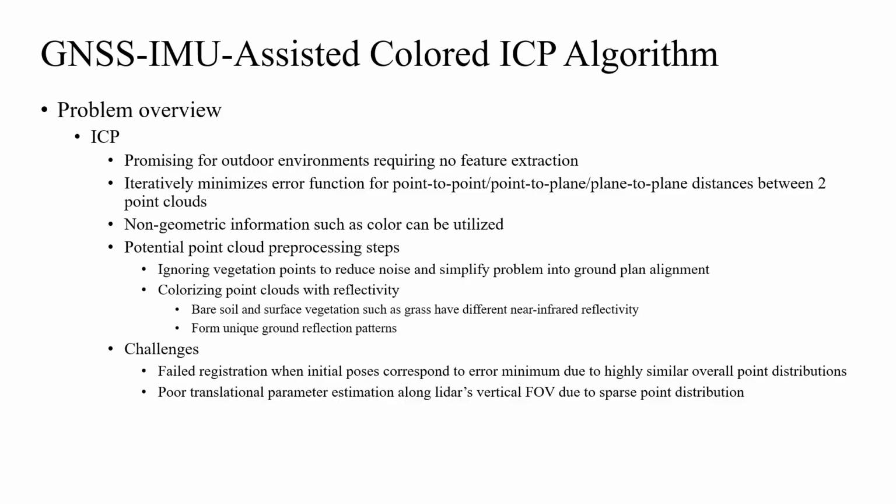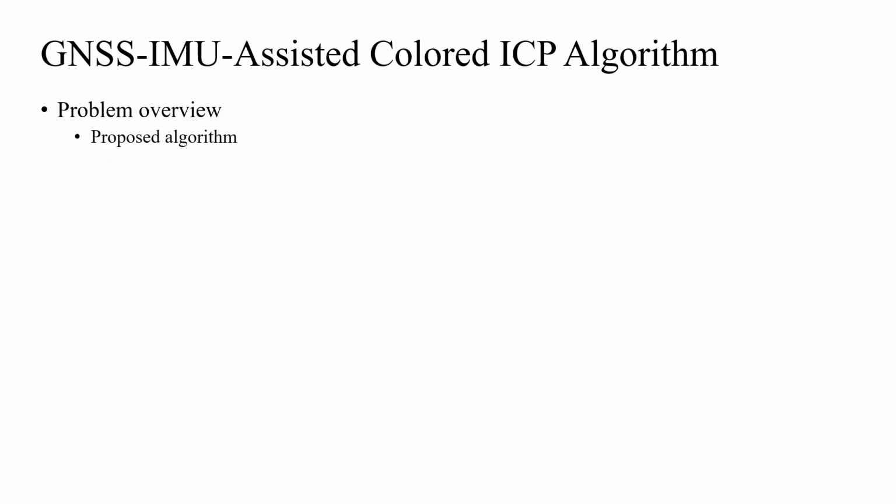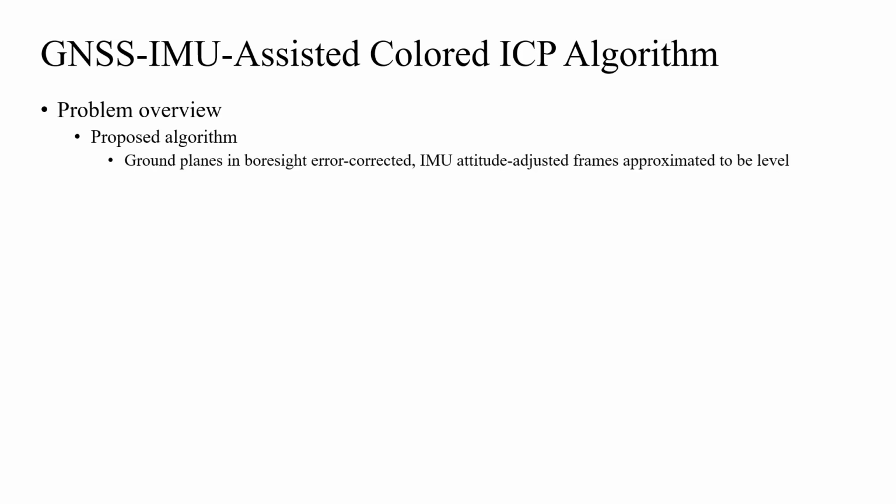Second, even if ICP is able to optimize the relative poses between two LiDAR frames along the LiDAR's horizontal field of view dimension, empirically speaking, it often performs poorly in determining the translational parameter along the LiDAR's vertical field of view dimension, as the point distribution along the dimension is simply too sparse to be helpful in guiding point cloud registration.